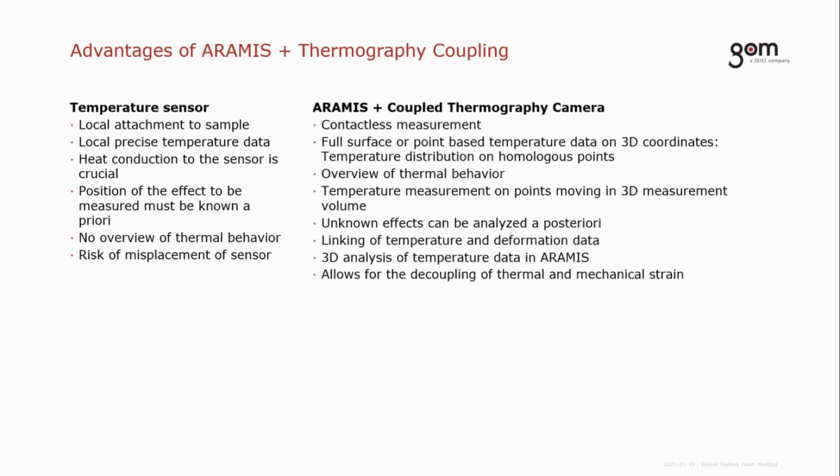Whereas with the ARAMIS 3D thermography, there are many advantages. It's contactless, the data is collected in full field with a common coordinate system, and this yields an overview of the thermal behavior of the part or material and its relationship to deformation. The customer has 3D coordinate temperature points, and they can explore the project to better understand previously unknown effects. And finally, it is this unique 3D analysis of deformation and temperature in ARAMIS that allows for the decoupling of thermal and mechanical strains.